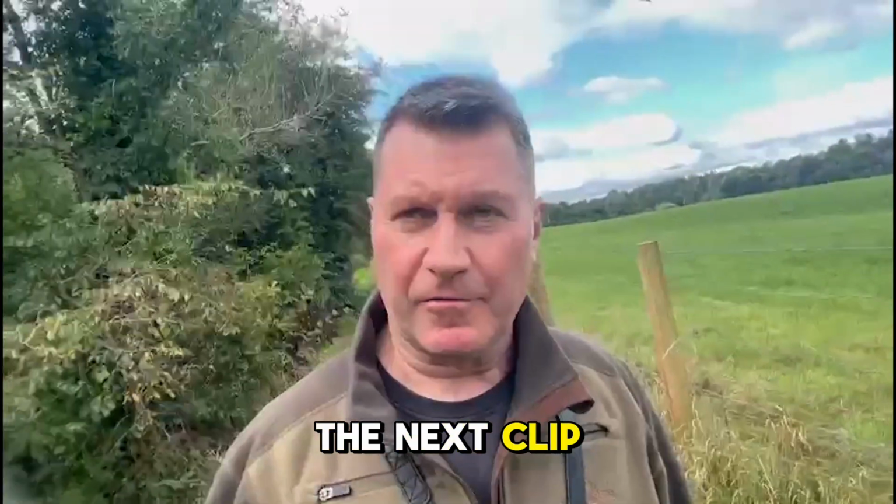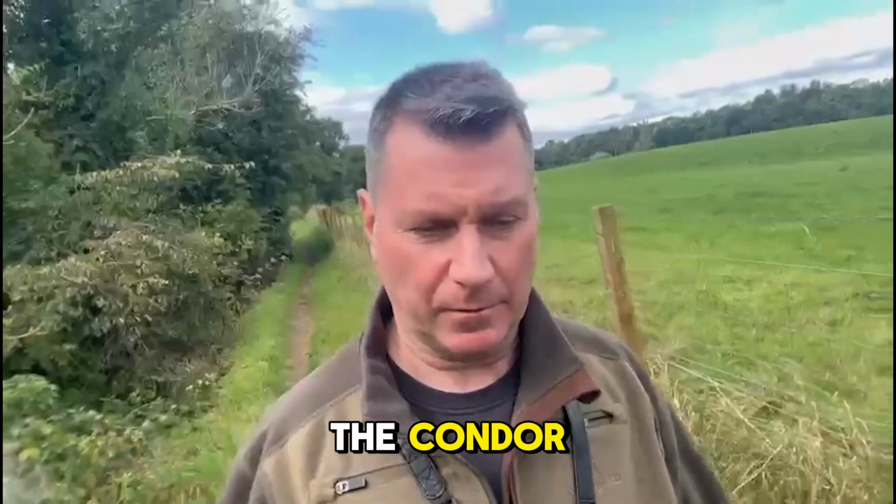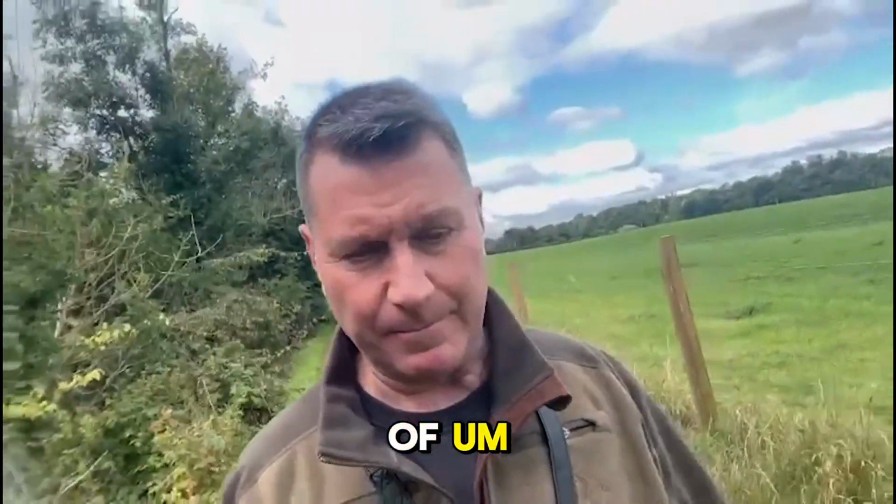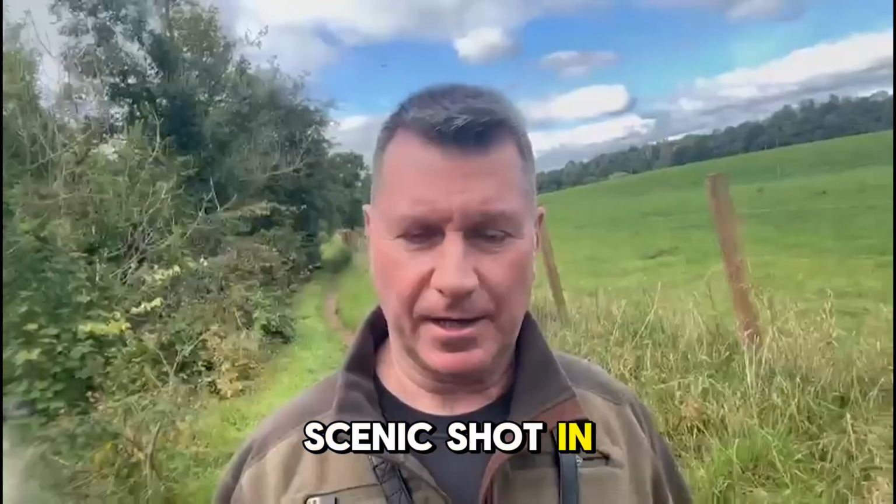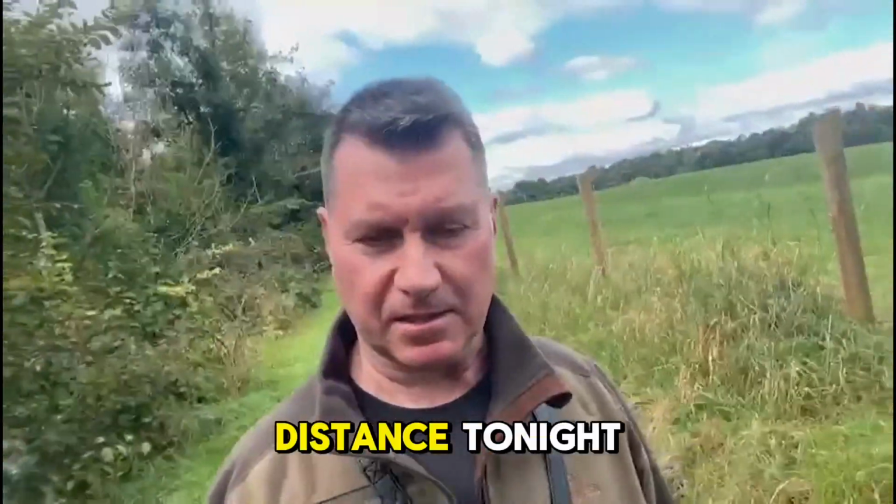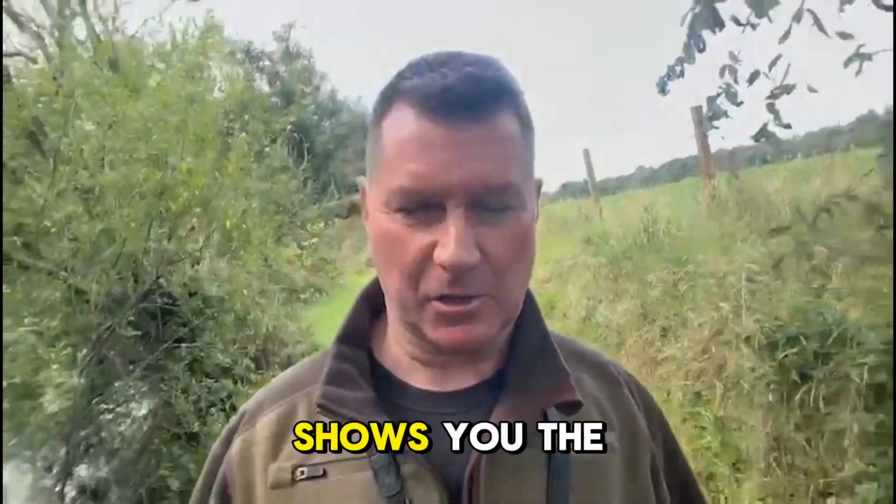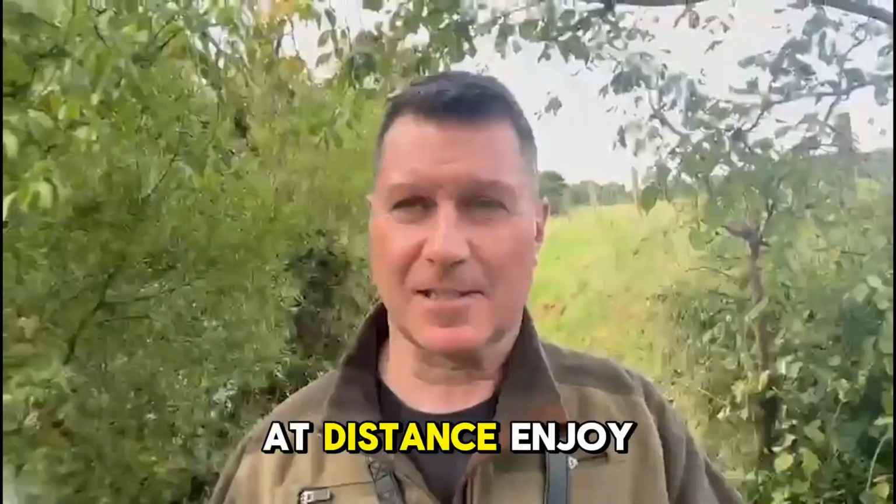So the next clip really shows you the power of the Condor with its 2,600 metre detection range. It's a sort of scenic shot in the distance, way in the distance, and you can see a lot of rabbits and hares in the scenery there, and it just shows you the real picture quality at distance. Enjoy.